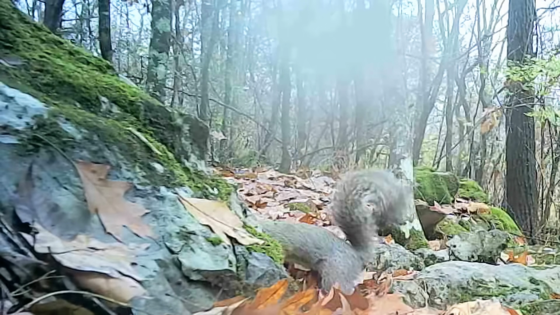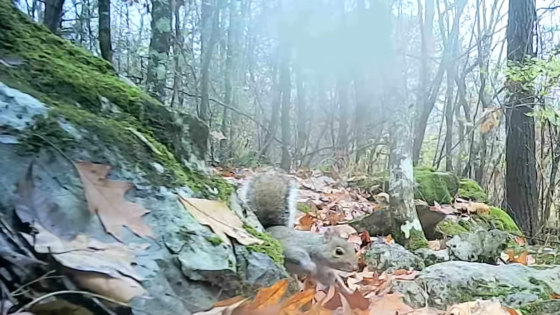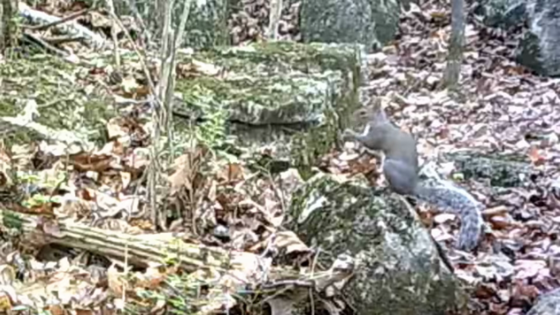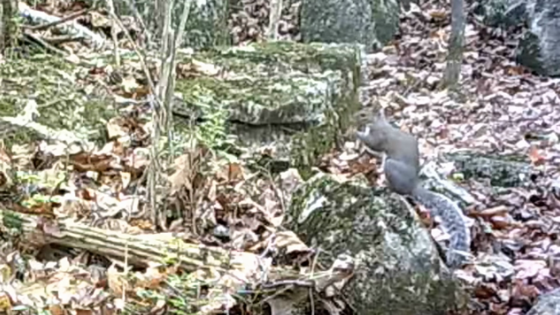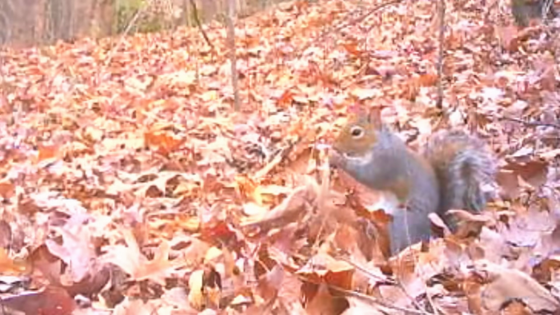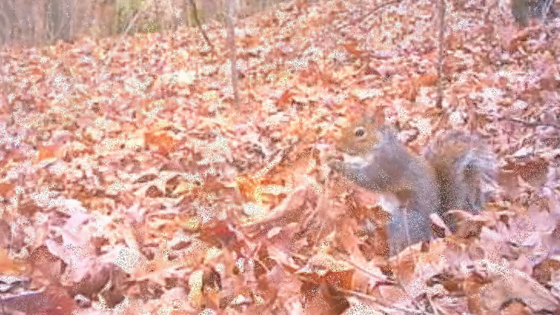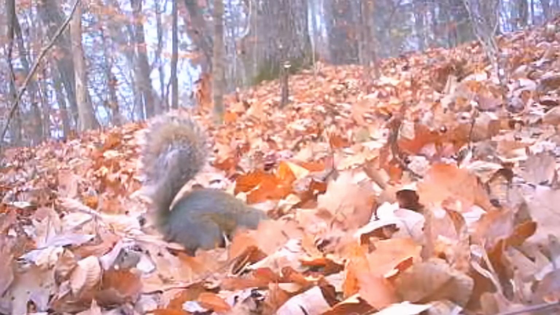But it's time for the little squirrels. On a foggy morning, they got work to do. Dawn to dusk, they're working these woods. Never seem to run out of energy. They love to find these nuts.